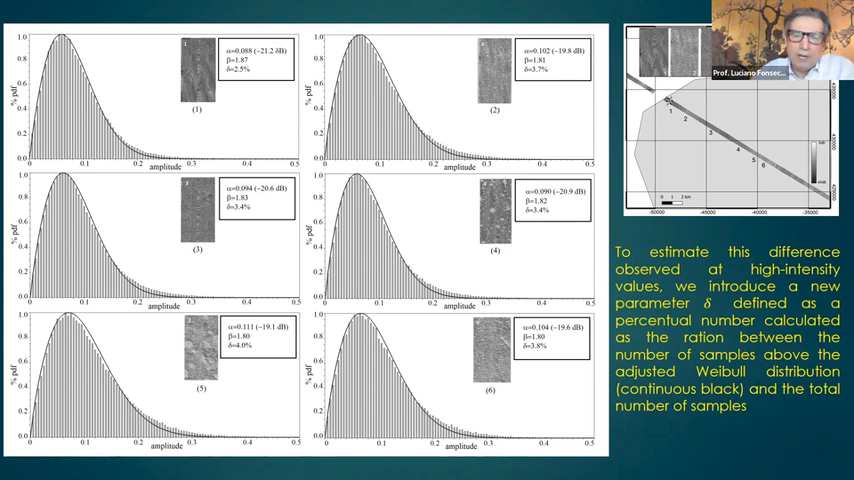But I think it was too complicated, and I was not confident that I was not creating artifacts. In this first approach, I just adjusted the distribution directly, and this difference in the high amplitude scatterers is very easy to see.